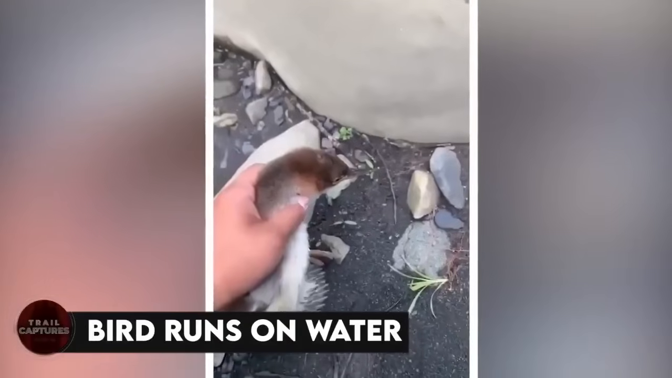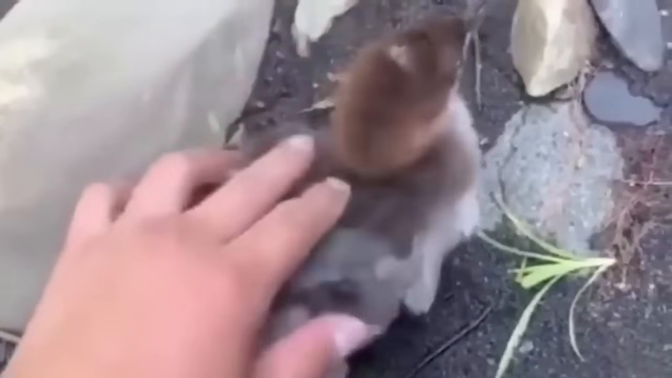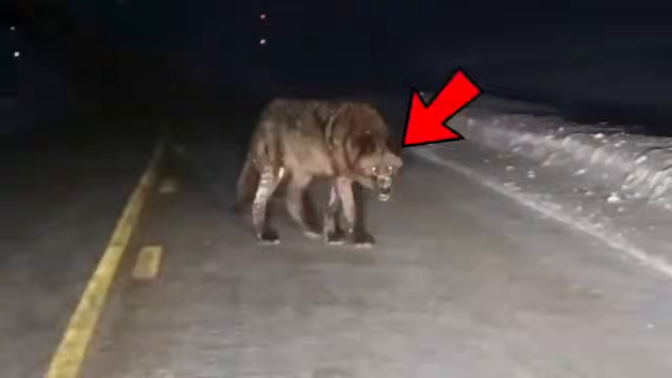Bird runs on water. This man was holding a little bird who appeared to be calm at first, but as soon as the man put it down, the bird did not even wait for a second before running on the water and as far away from the man as possible. Though I should mention that this little guy is so me running away from my responsibilities.